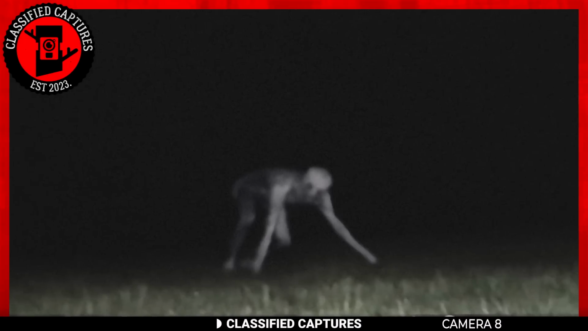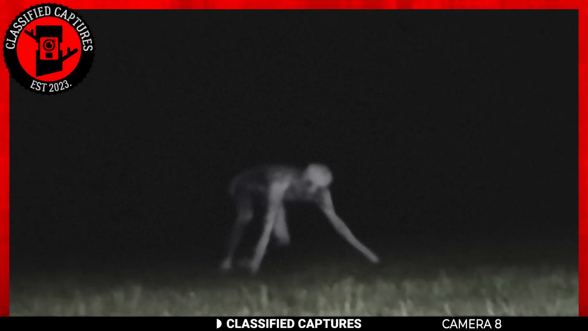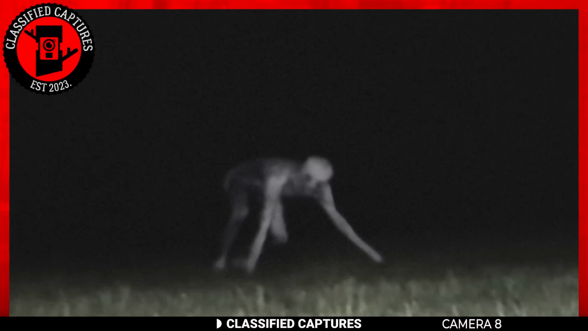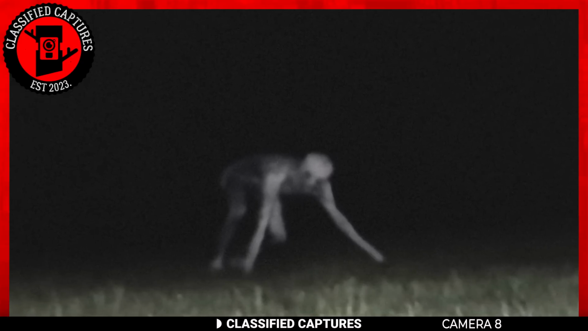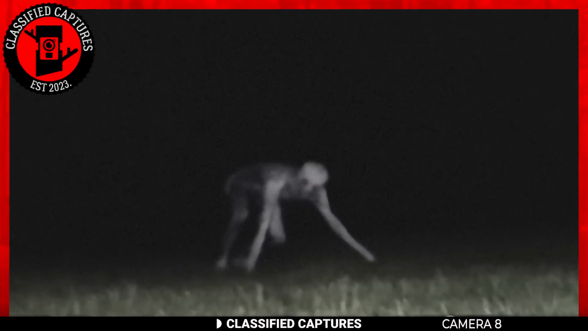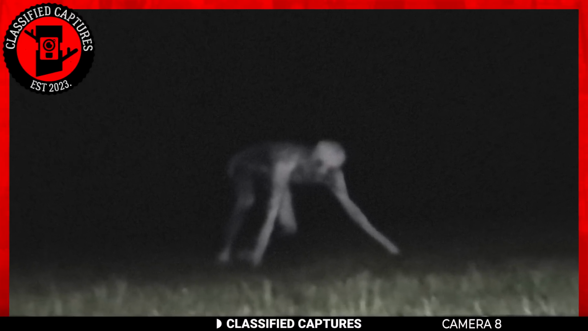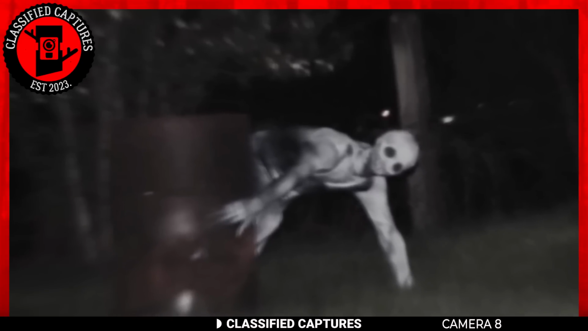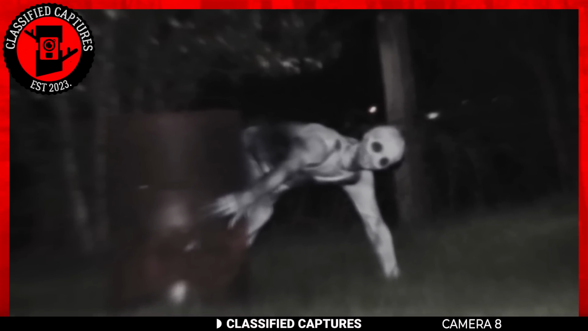Now, when I say the Rake, I'm not referring to the tool you use on your lawns. No, this creature is far more vile and dangerous, with few who encounter it ever living to tell the tale. The origins of this creature remain shrouded in mystery. Some speculate it's the result of a science experiment gone wrong, while others believe it's a human cursed to forever remain in this horrifying form.